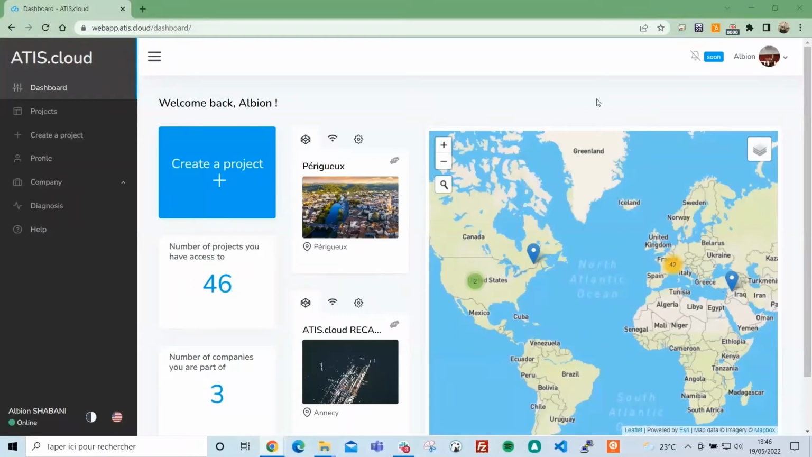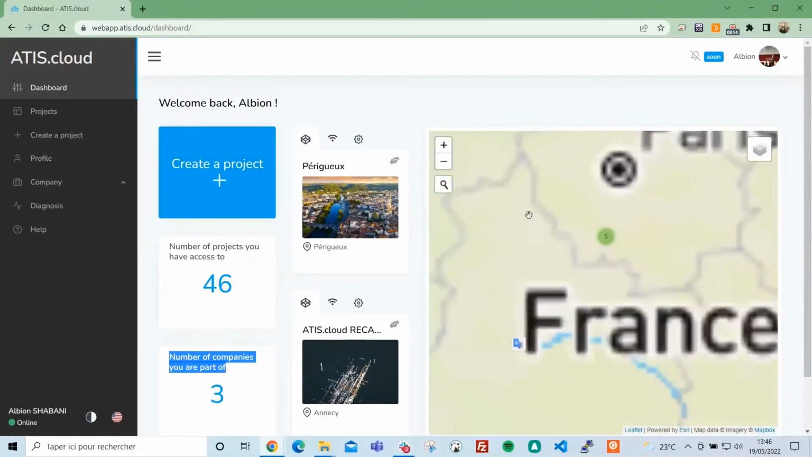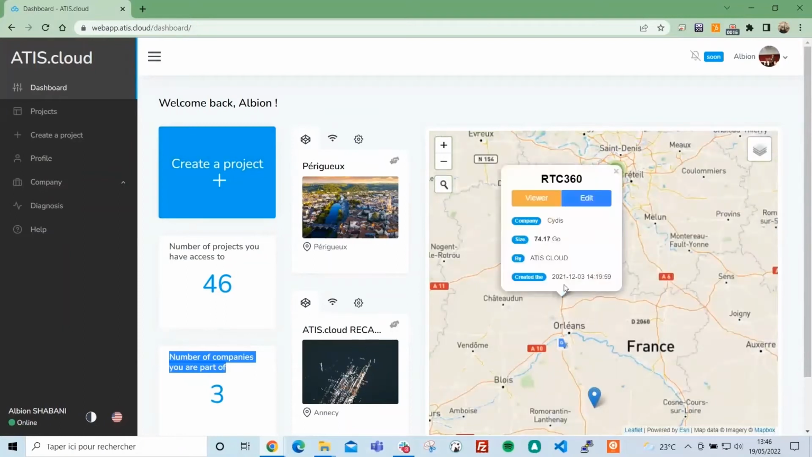So this is the platform of ATIS.cloud once you are connected. You arrive on the dashboard, and on the dashboard you can see the map and all of the projects that you have access to. You can also create a project directly from the dashboard. The platform is in 5 languages, and you can either access the project directly from the map, or go back from the window project.